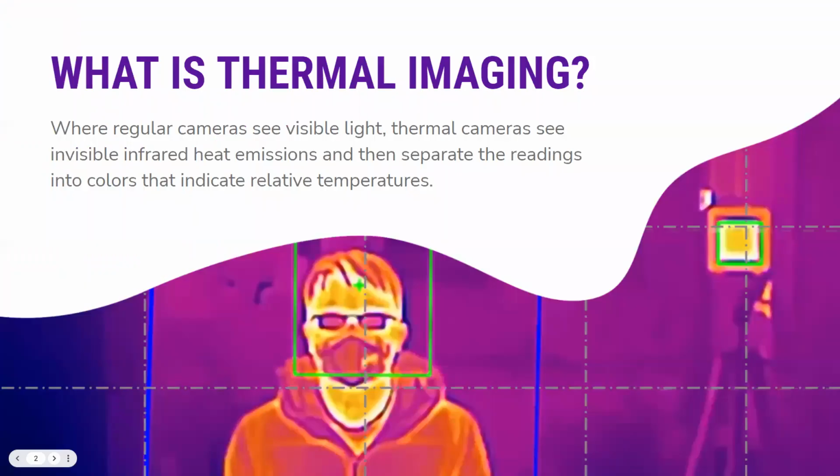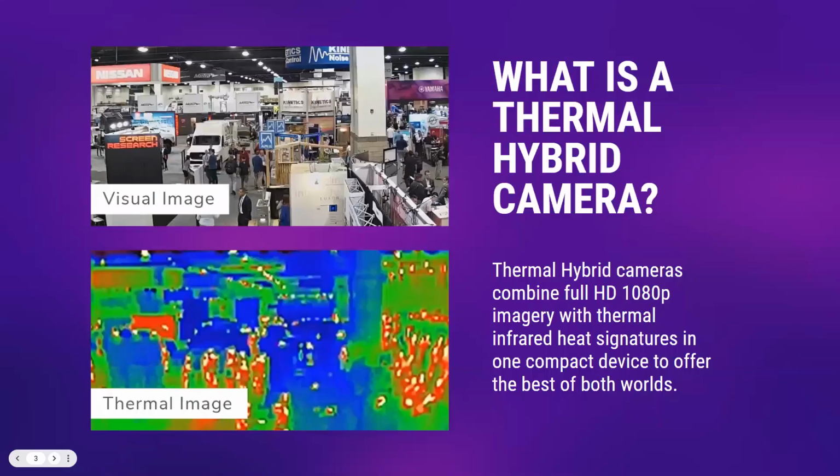So like I mentioned, we're going to be talking about thermal imaging and what is thermal imaging. Where regular cameras can see visible light, thermal cameras see invisible infrared heat emissions and then separate the readings into colors that indicate relative temperatures. Our thermal hybrid cameras combine full HD 1080p imagery with thermal infrared heat signatures in one compact device to offer the best of both worlds. Now we offer this in both a PTZ and a bullet as well.